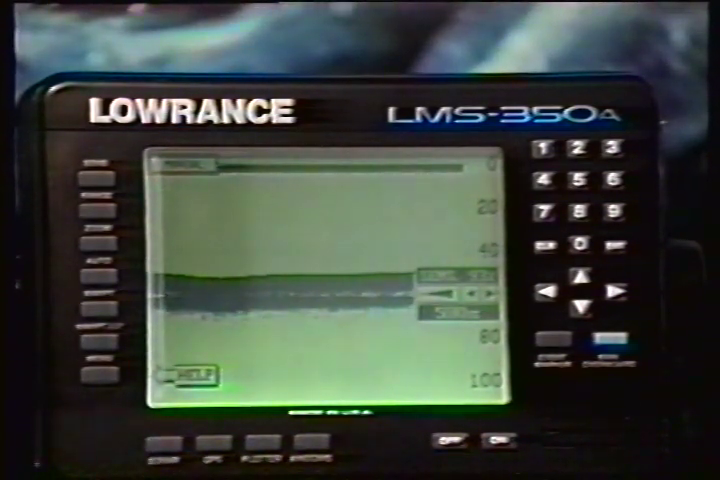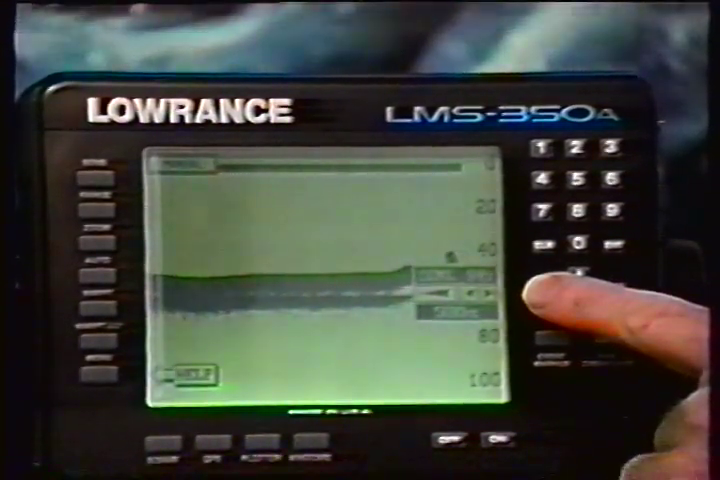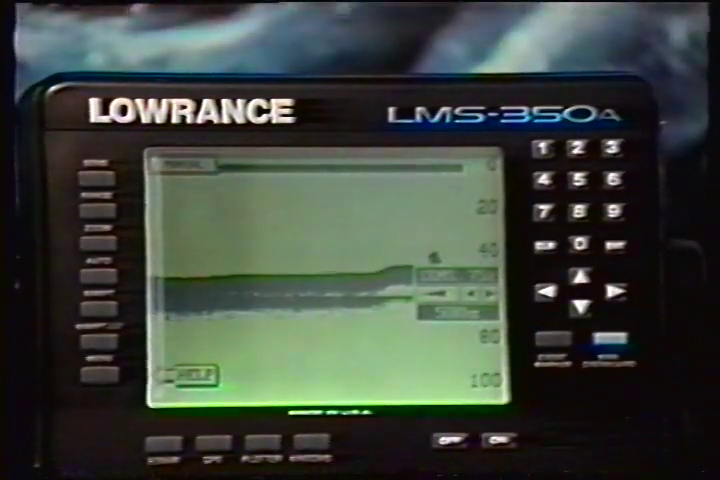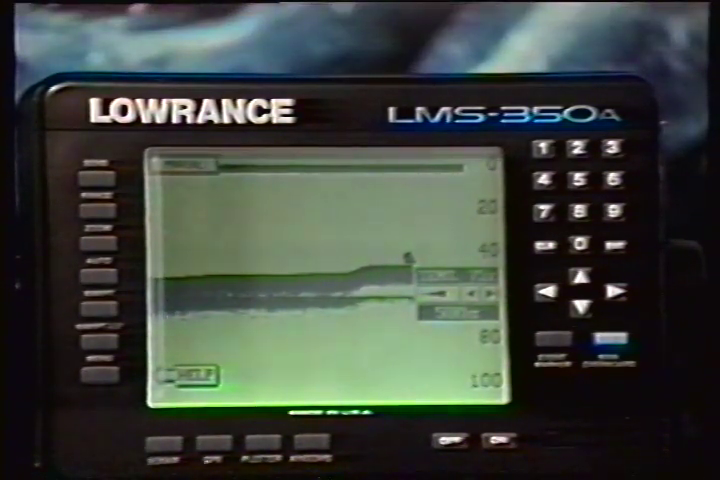To decrease the sensitivity level, press the key adjacent to the left arrow. When the sensitivity is at the desired level, release the key. When you reach either the maximum or minimum limit, a tone sounds. To turn the menus off, press the clear key, or wait a few seconds and the menus will automatically disappear.